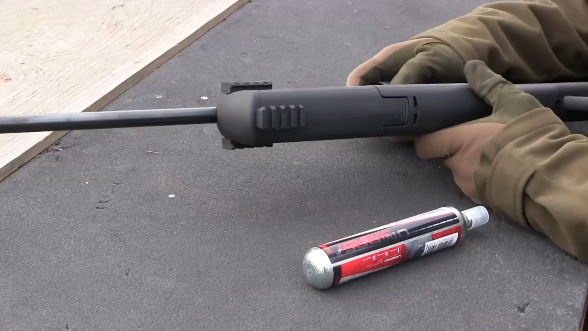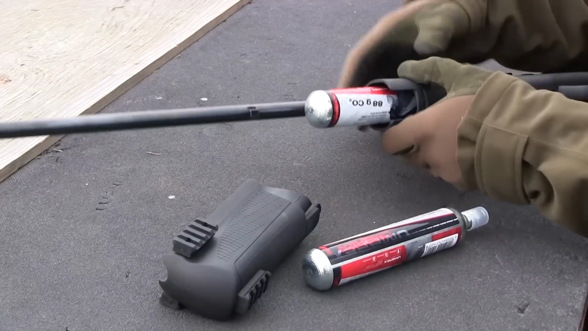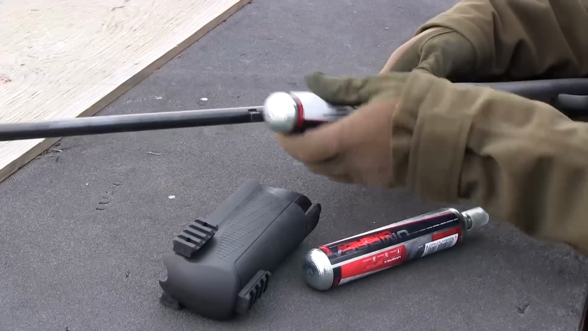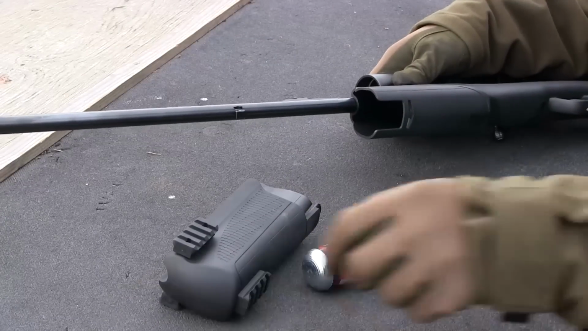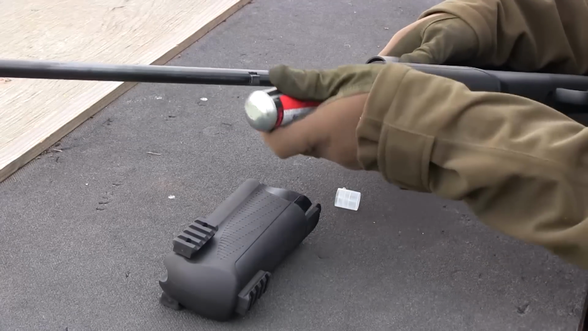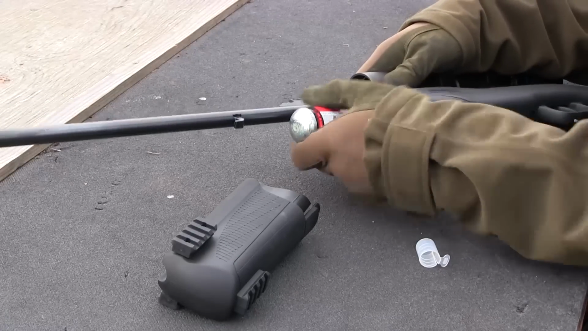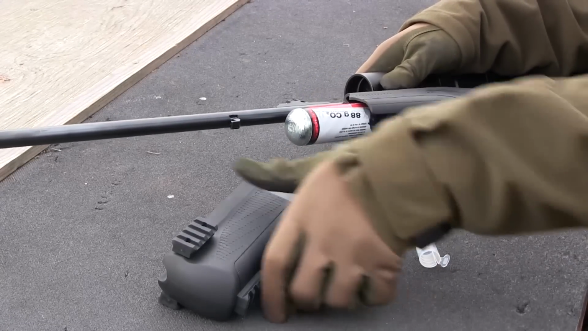Reloading the CO2 capsules is very simple. Just press down the button on the underside of the fore end and the front section slides off to expose the empty bottle. Unscrew and remove that one, and then screw a fresh one all the way in and slacken it off by just a touch. Snap the fore end section back on and the job is done.